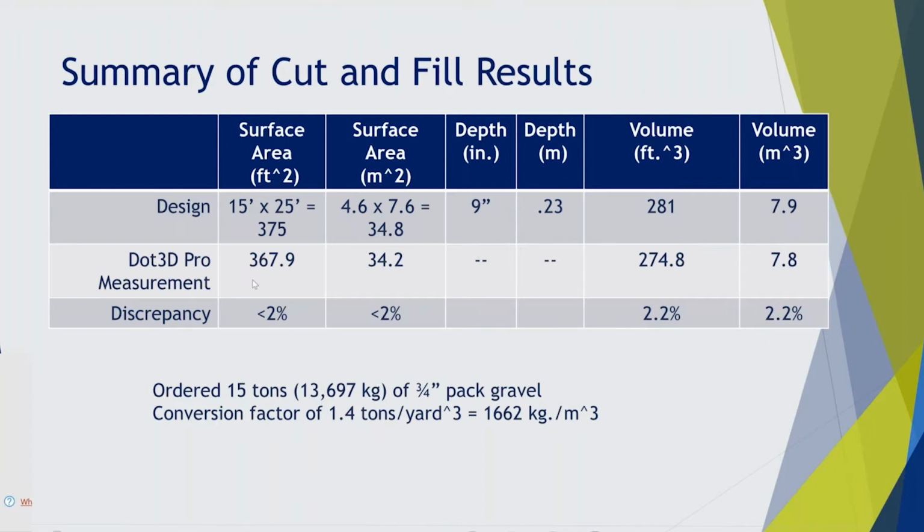And then when I measured it with our software, I got these results. So they were within about 2% of what I planned. And so I thought that was pretty good. Based on this, I ordered 15 tons of a material called 3/4 inch pack gravel. And that's aggregate that will fit through about a 20 millimeter sieve, or a 3/4 inch sieve.